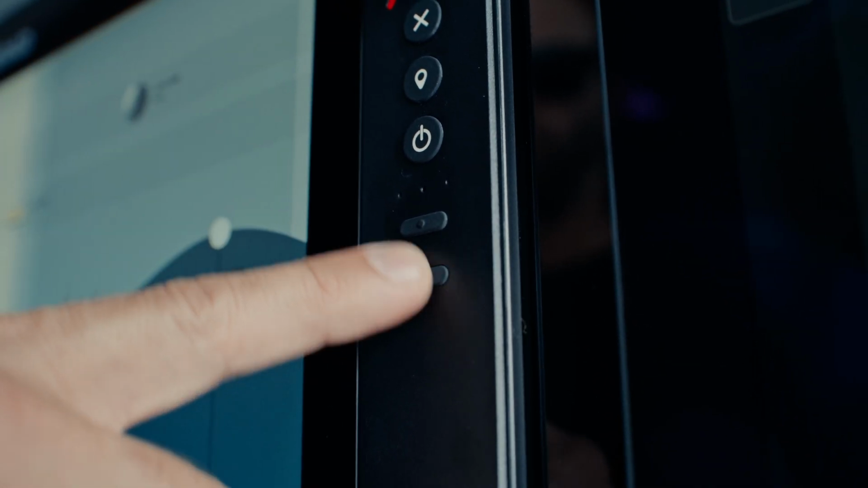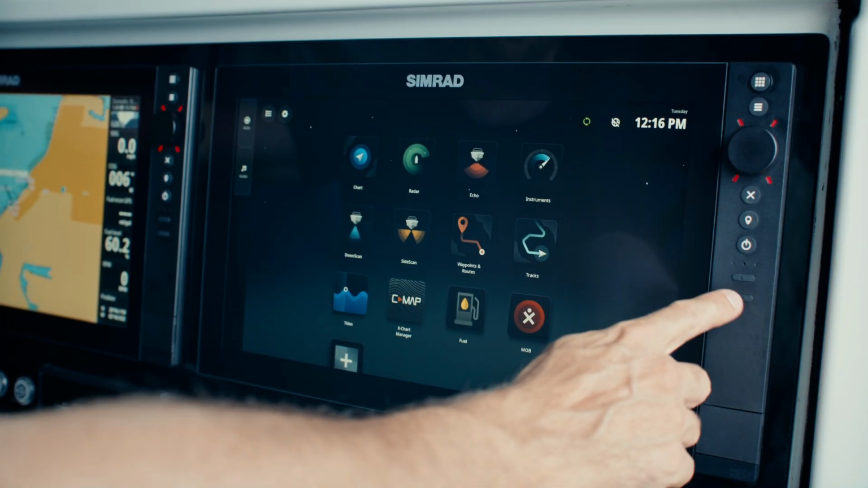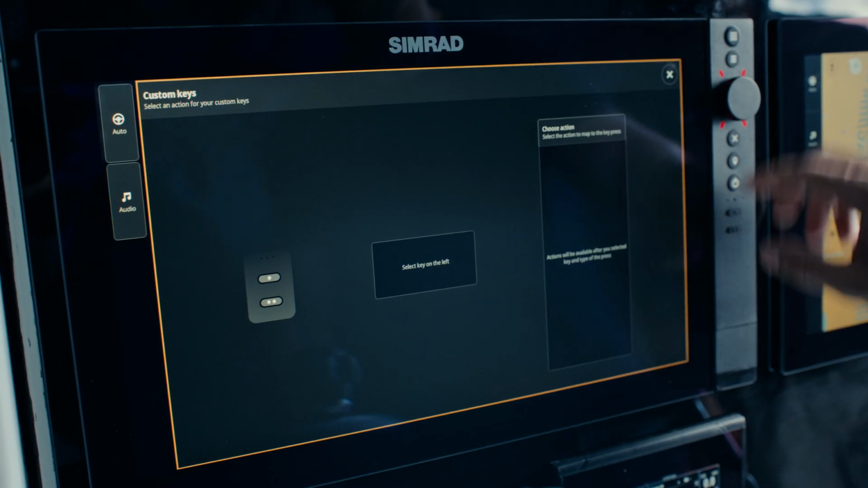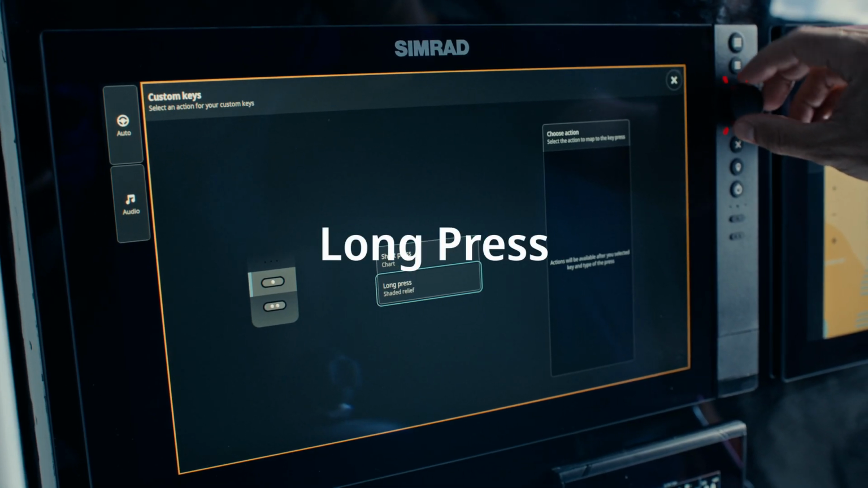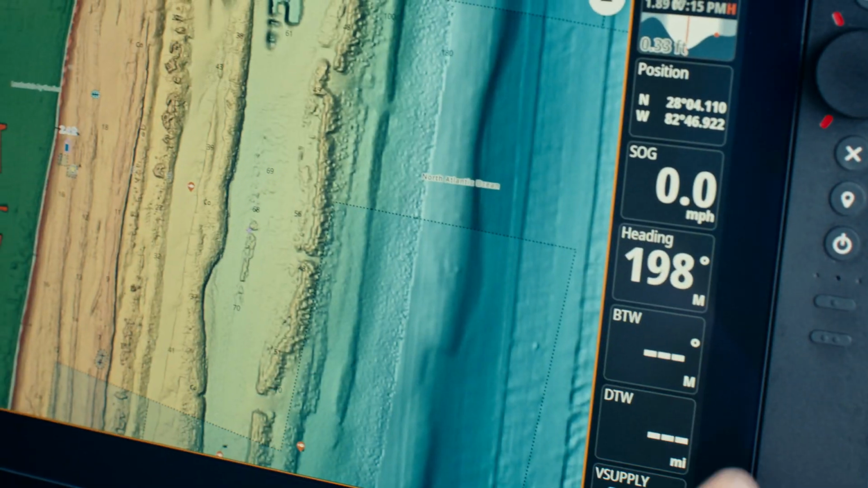To configure a custom key, first, press and hold the button you want to configure until the Configuration Options menu opens. Second, scroll to select a custom key of your choice. Third, set either a short press or a long hold action. Then, choose the action or app from the list to assign it to the button.